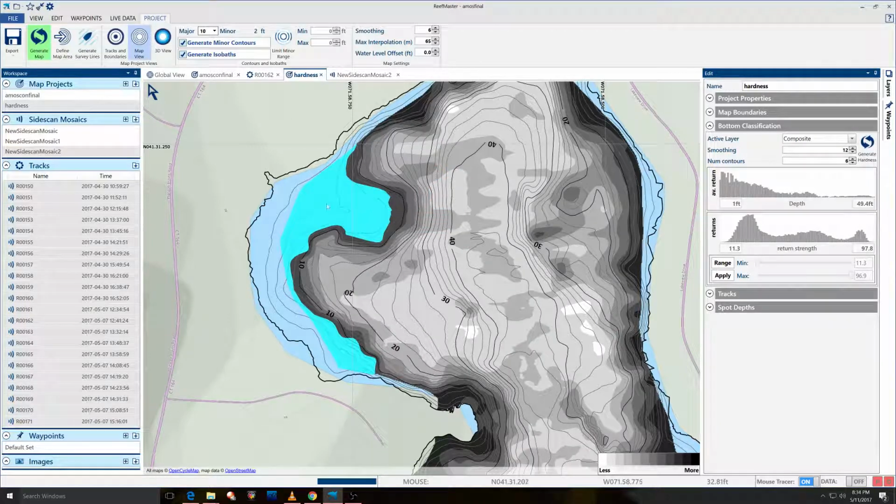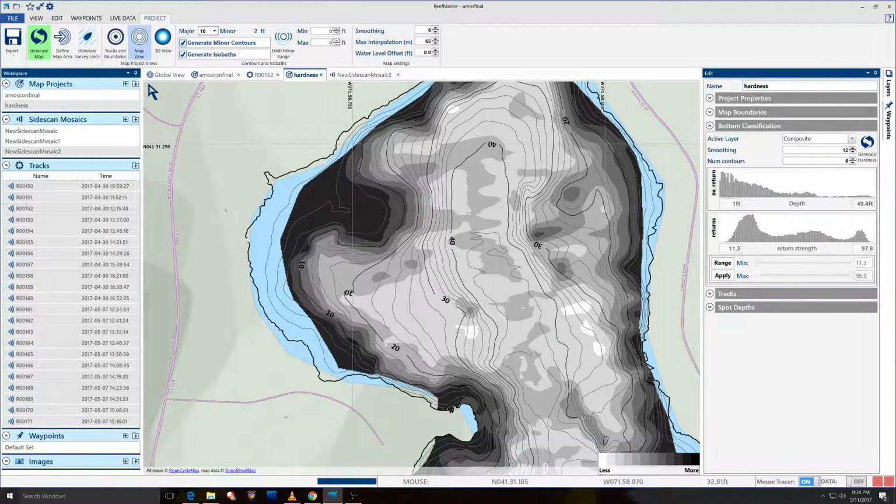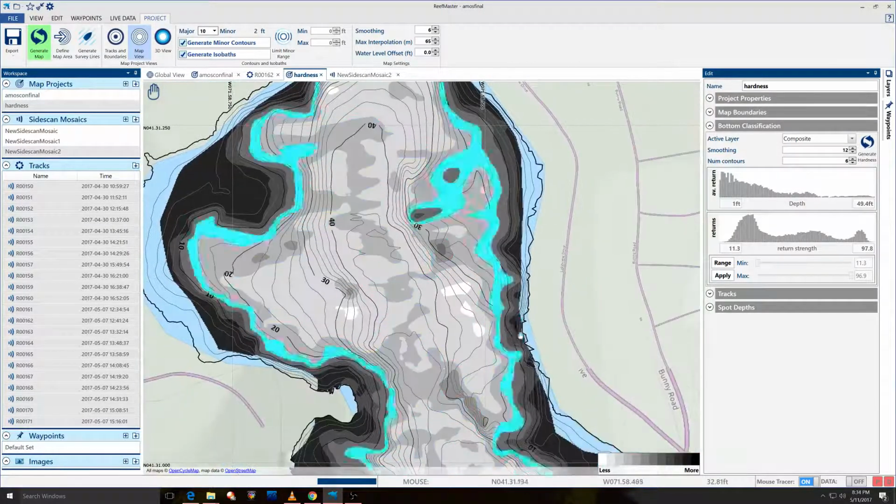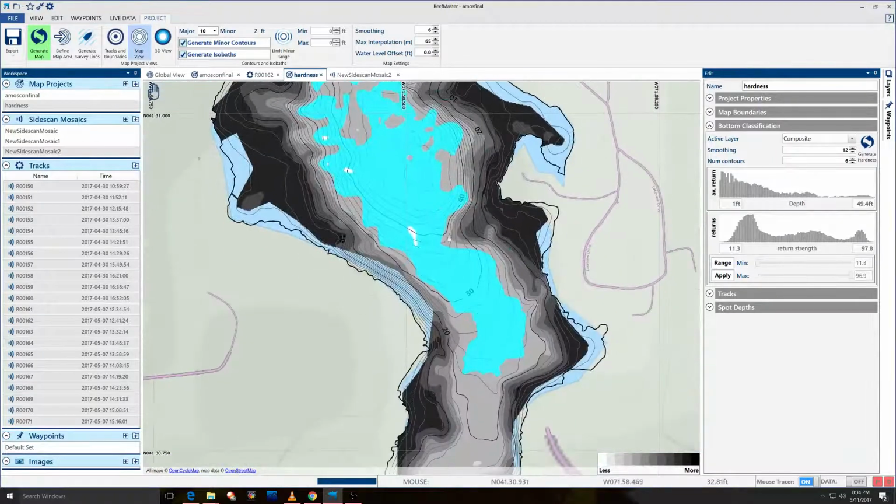So definitely a hard bottom. Spawning area within here. Large spawning area. So that SV gives us an idea of the bottom type that is prone to help them with spawning. Let's see if we can't find an area that looks like a spawning bed but isn't.